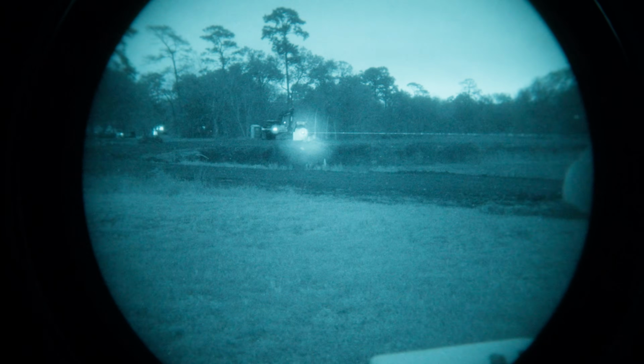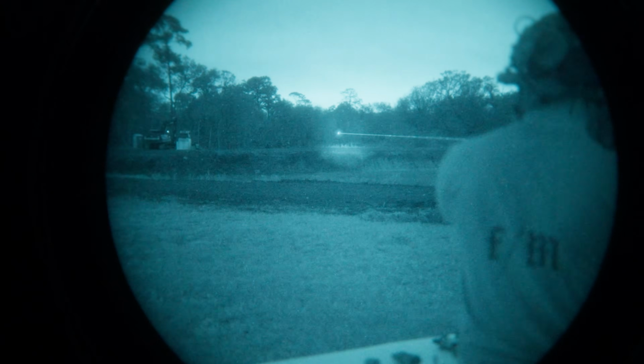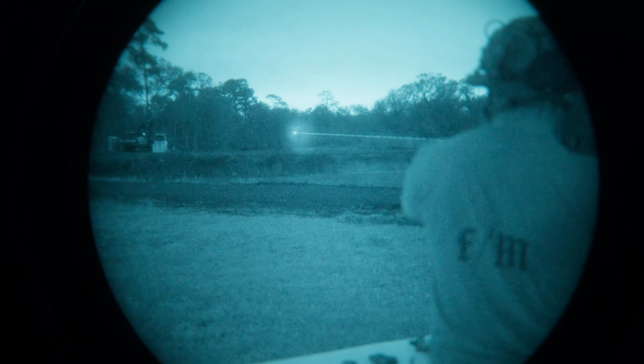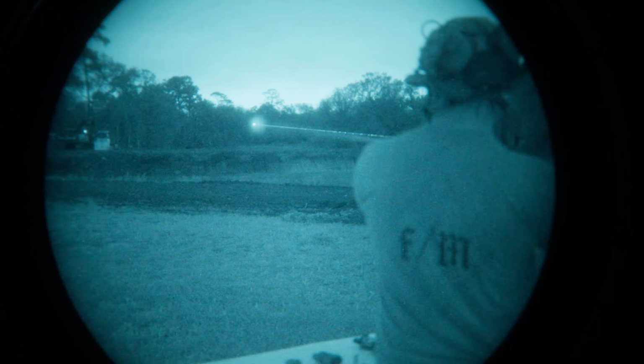There it is at the 120 meter range. And then we'll go ahead and transition over here. I'll try to tighten up this beam divergence a little bit. That's at the 230, 250 mark.